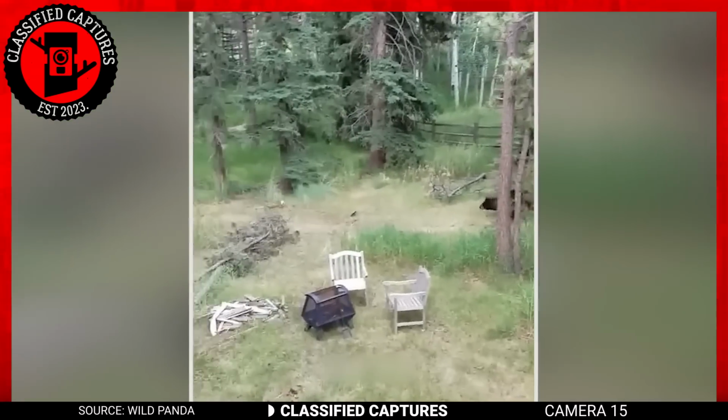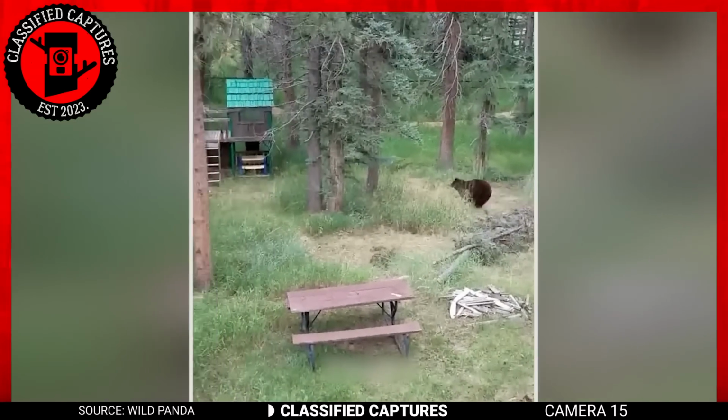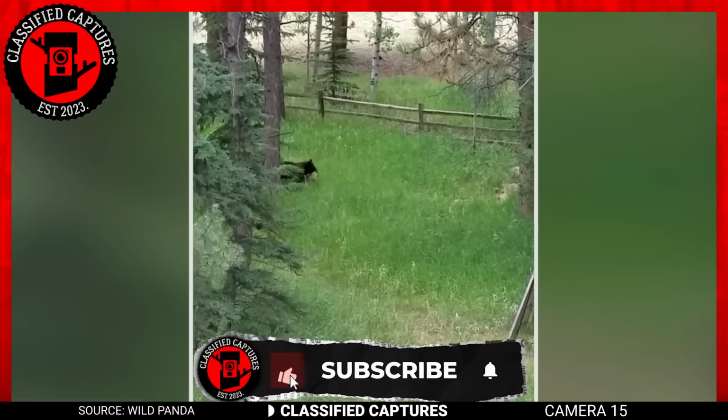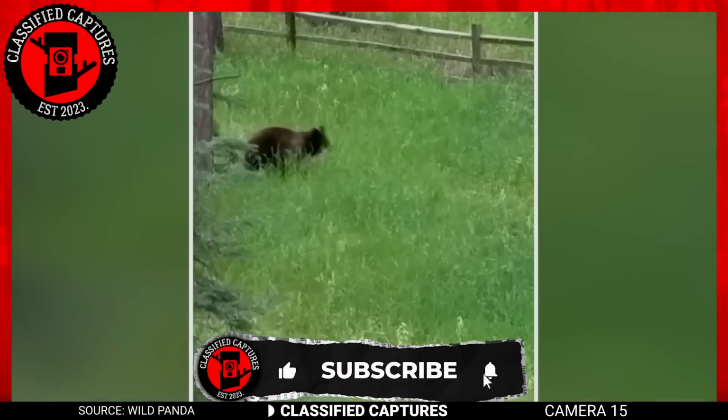Yes, the fawn did put up a good fight, technically a chase, but there was simply no way it was going to outrun a bear. Unlucky. But I guess that's the circle of life after all.